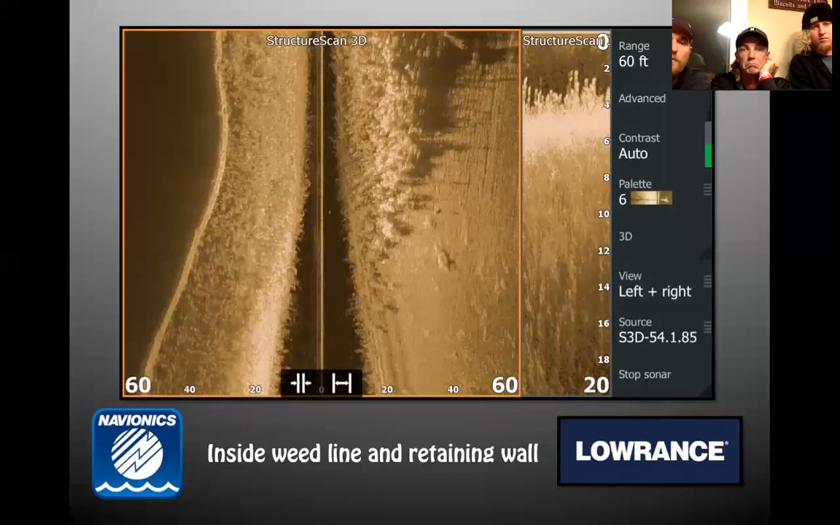That's the word I'm looking for. Eroding away. So sometimes you have rock here. I don't see any rock. But then you also got this little inside weed line right here. You can see the shadows that I'm casting as my boat's going away. Awesome spot for those pre-spawn, post-spawn bass to move in and out of shallows. I'm thinking a wacky rig Senko would be pretty stellar in there.